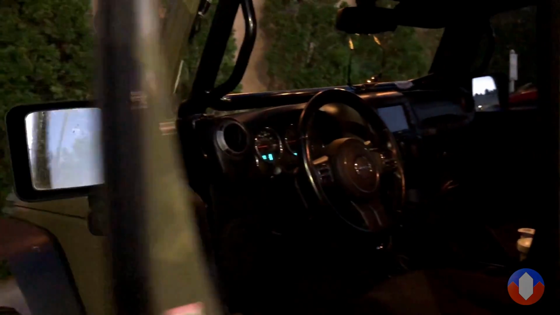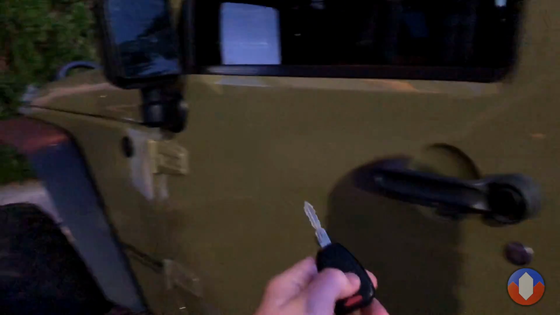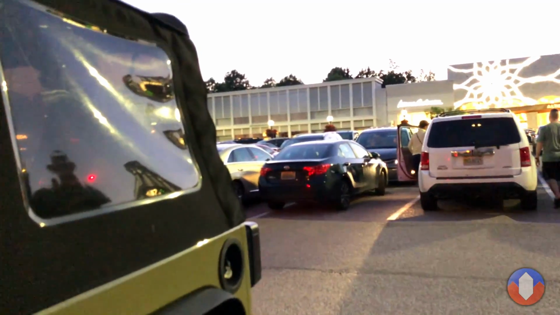I'm at Cheesecake, and boom, I actually got a front row parking spot. It's always good.